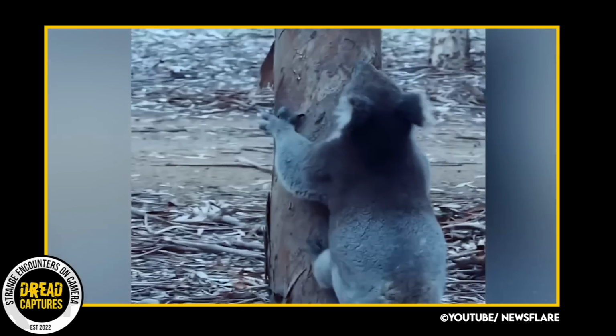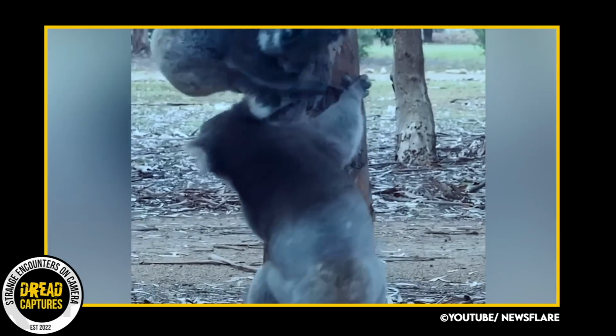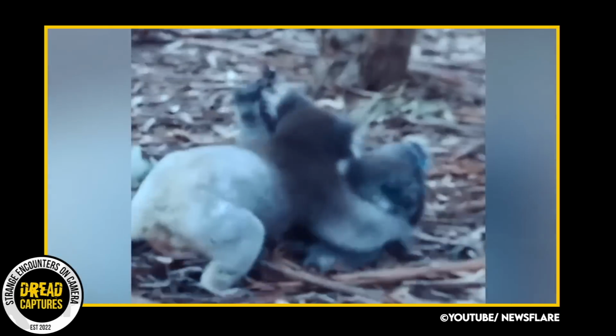and protect their territory. And of course, we all know during the breeding season, most males will likely compete for access to females, and fights may break out between the males as a result. Nevertheless, just a cool camera capture.